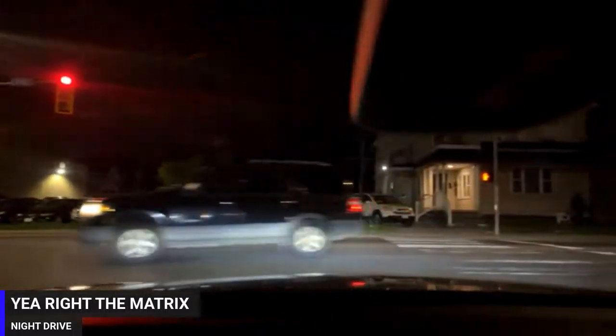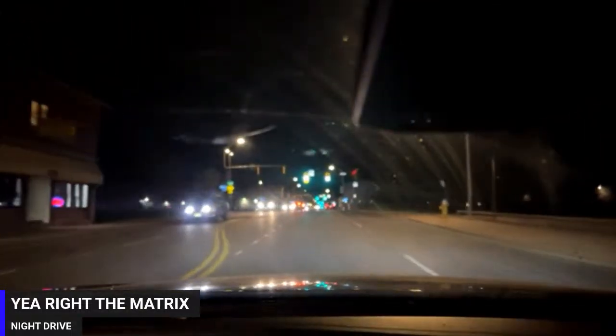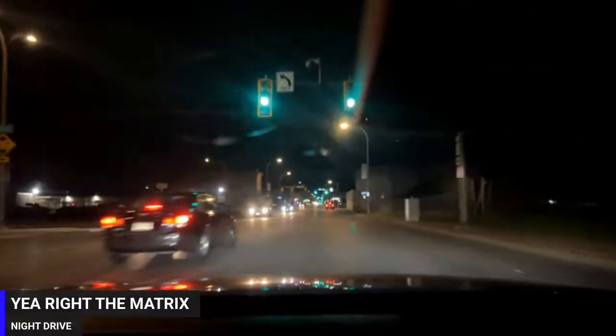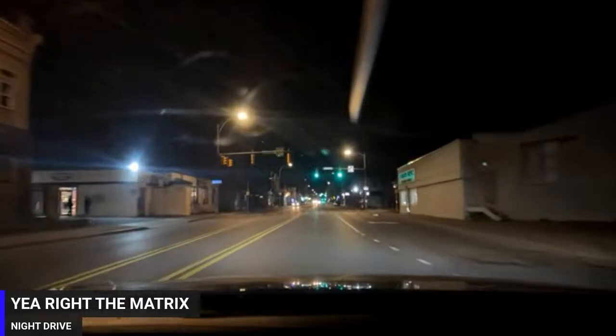This is Lyle Avenue. This is a double homicide up over here. I got these guys just sitting in the corner, no shirt. Oh my god, this is crazy. I would love to just walk this strip at nighttime and show y'all how crazy this is.